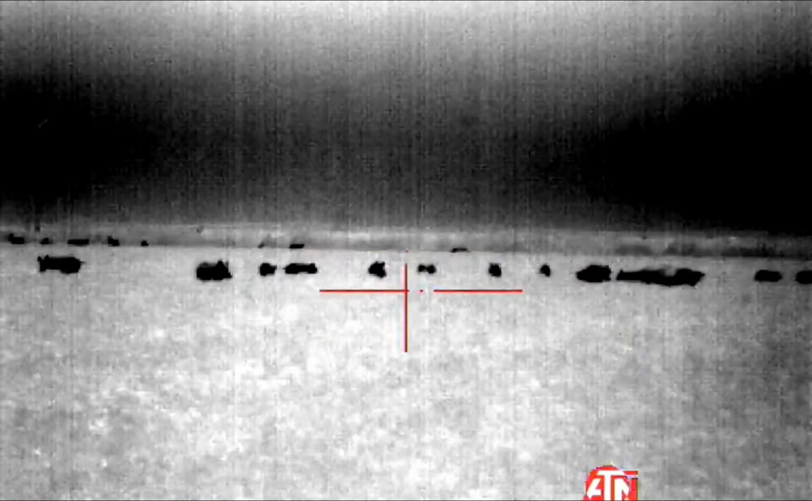These are pigs. I think we found the mother load. There's some more over there. There's deer right there. Those right there. That's a butt ton of pigs. We stalked to within about 75 yards, and you'll notice that big sow keep looking back at us. So here's where we decided we'd take the shots.